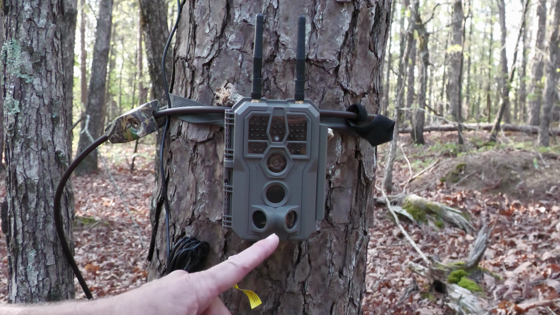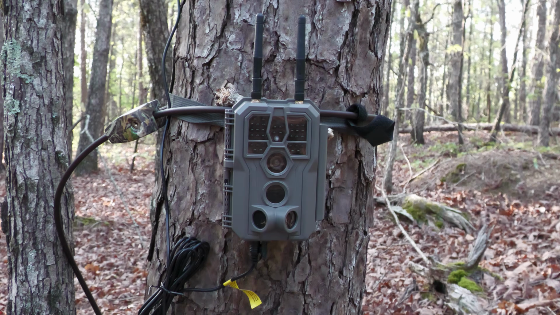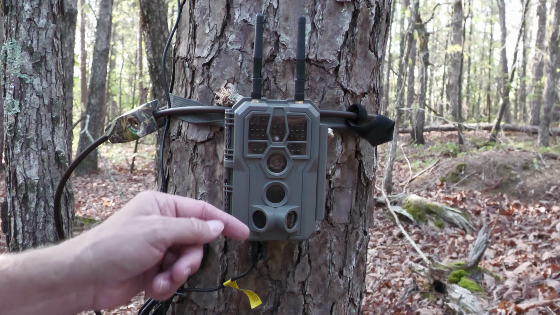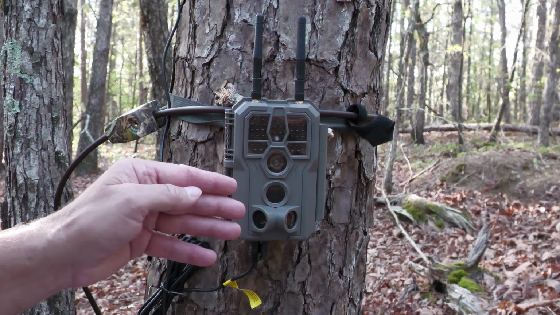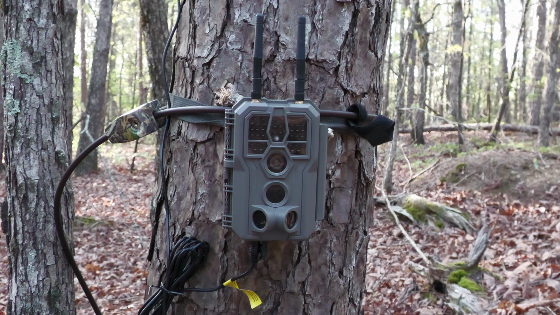The function of the 2 side sensors, and I did not know this, was to pre-activate the camera. So if anything walks inside of these 30-degree motion detectors on the side, it will prep the camera so when they walk in the range of this center, it will start recording immediately. So you'll get a faster 0.1 second trigger speed. And that 0.1 second trigger speed is to capture the faster moving animals. So you do have the option to turn these 2 side sensors off to reduce battery consumption.